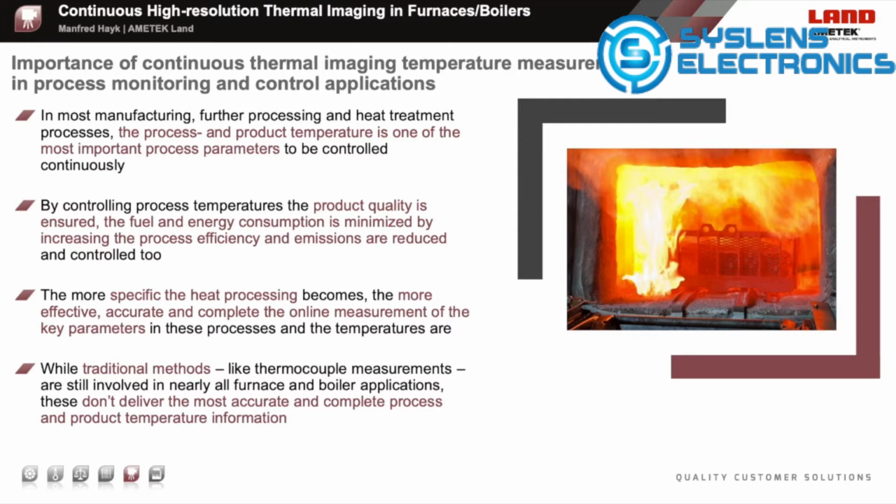Especially regarding furnaces and boilers, with controlling the temperature in narrow temperature windows, the process efficiency increases and the fuel and energy consumption decreases, while the emissions decrease too. With increasing product quality requirements, a narrow temperature window must be guaranteed to reach the desired product and process quality.